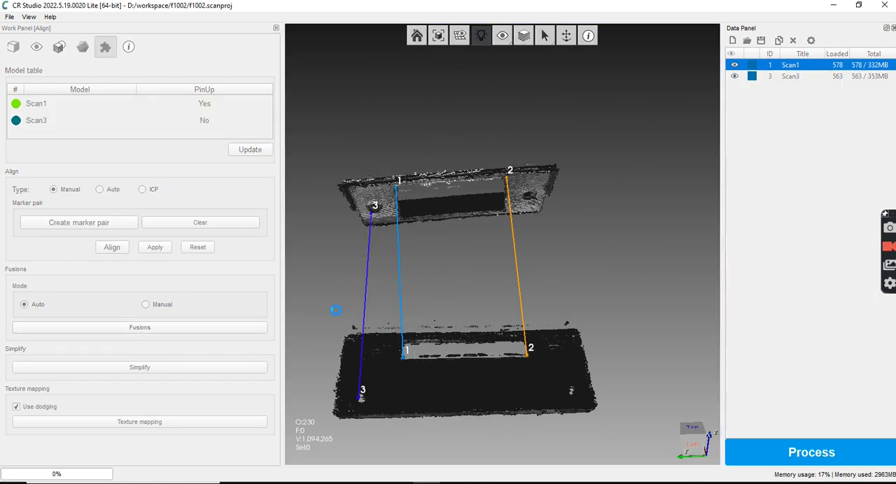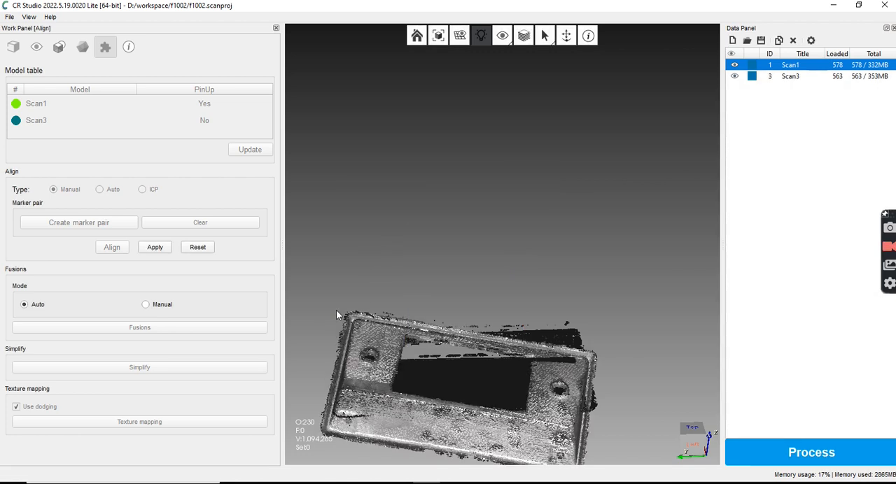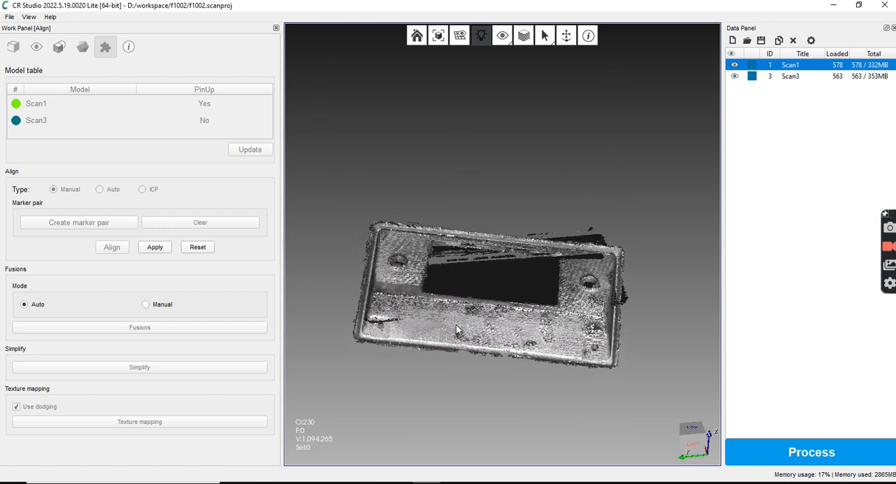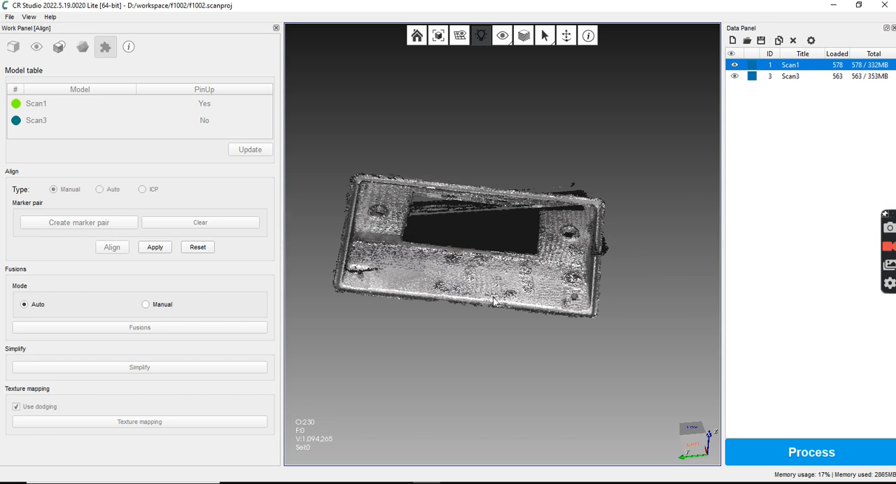See how this works. Alright, well, let's just try something. Reset, change it to auto align.